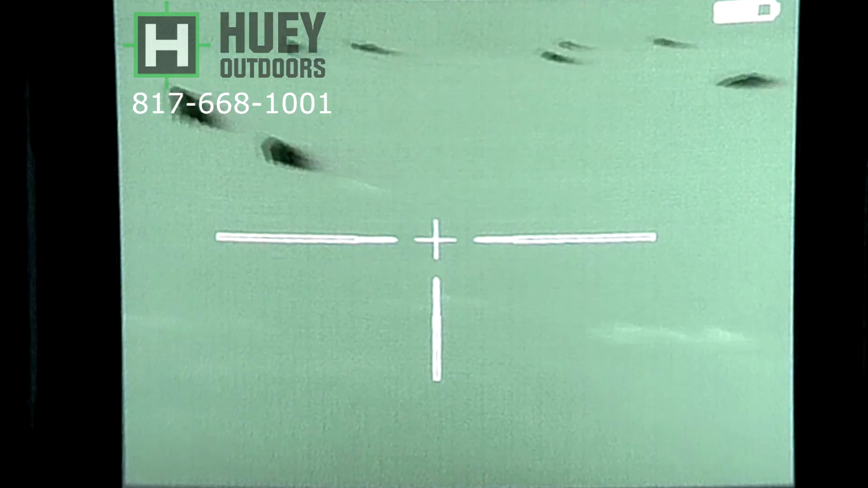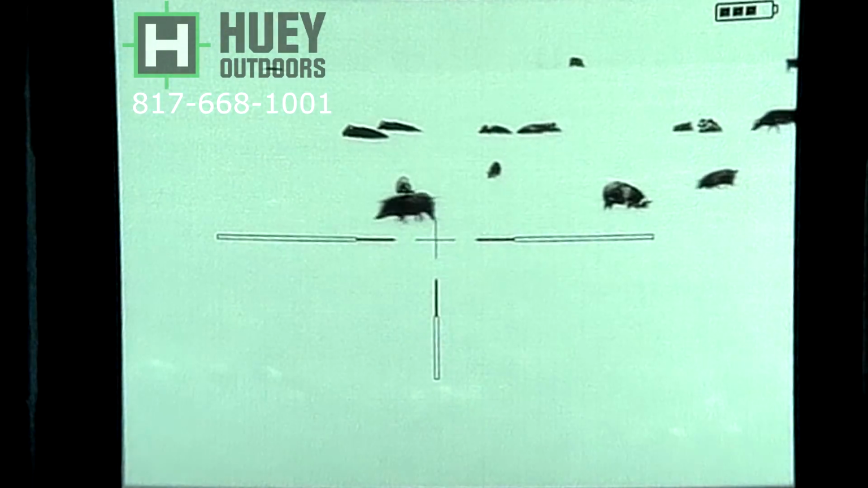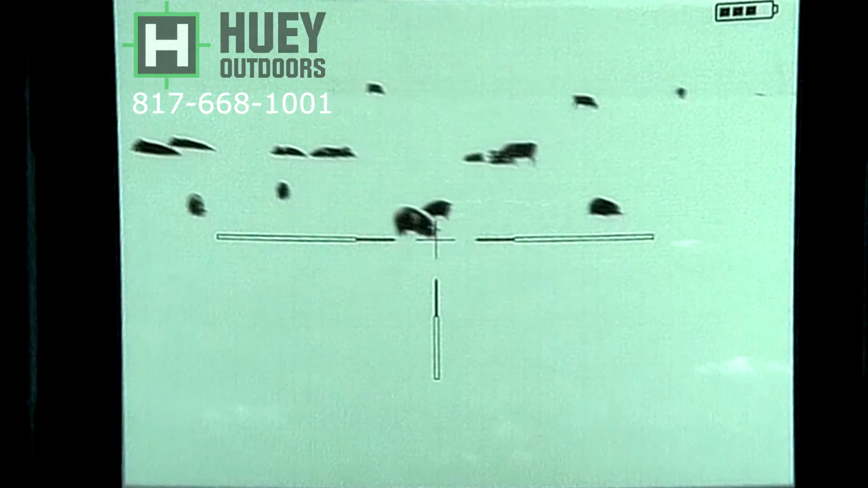So I'm trying to let them get away from the cattle because I want to engage the whole group, but that's not going to work because she's going to get right upwind of me and start looking at me, so I have to take her out. But what you're going to see is the wind.